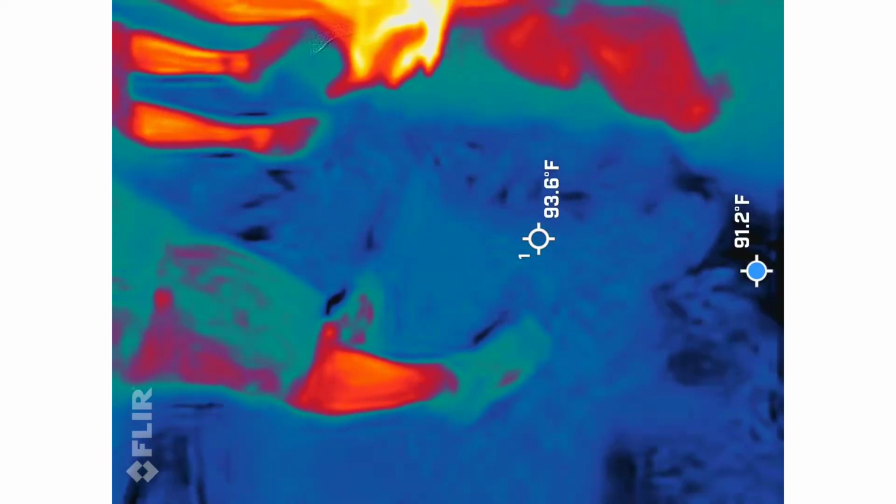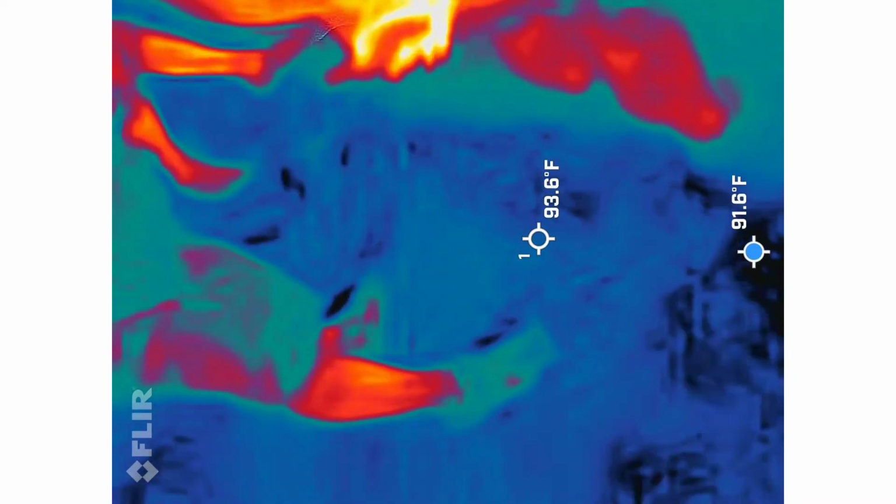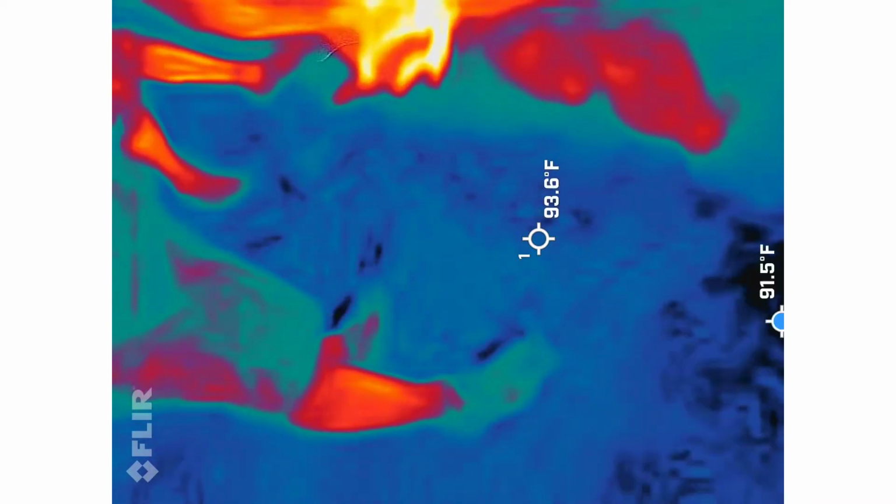So, with that said, Jen, I think we can go with you on this one. Okay. So, lasers always stay on the ground. This one has a button, you have to hold it to keep it on.